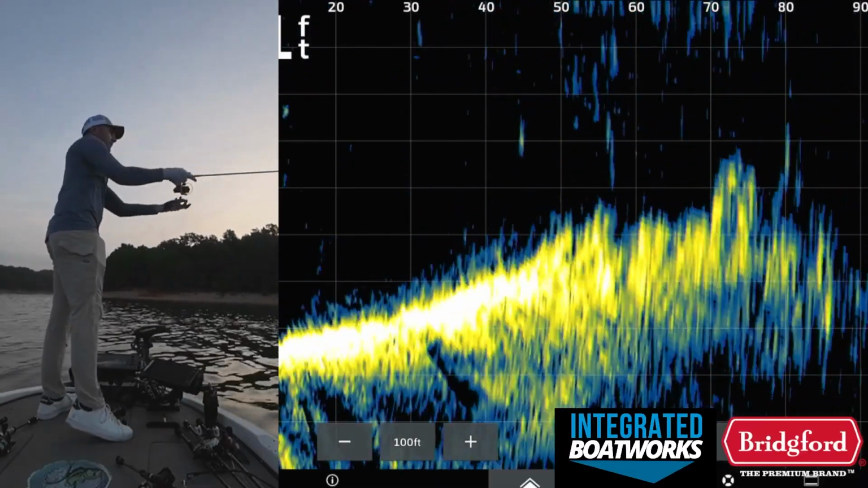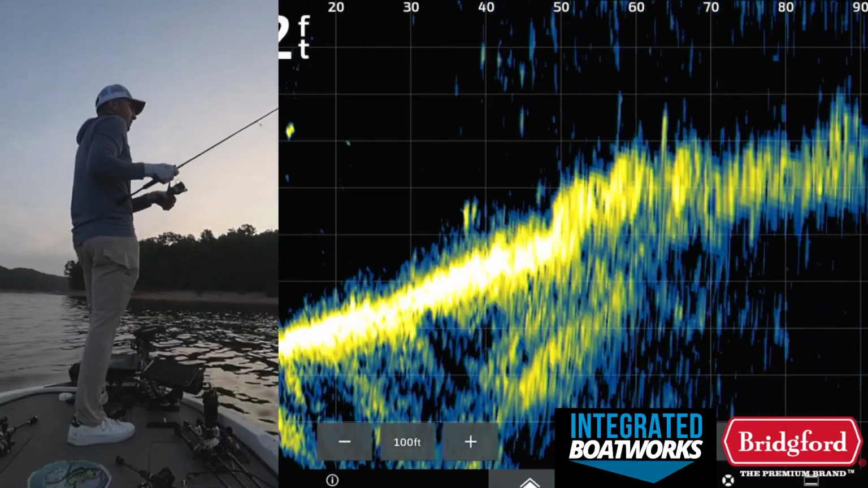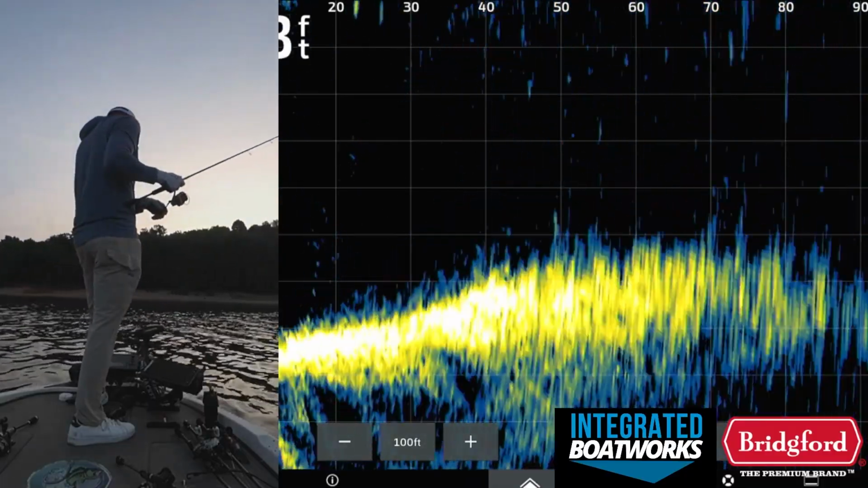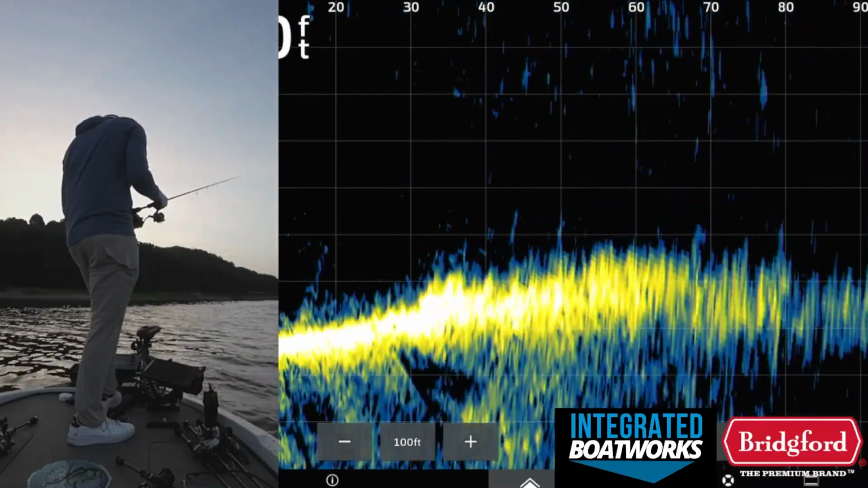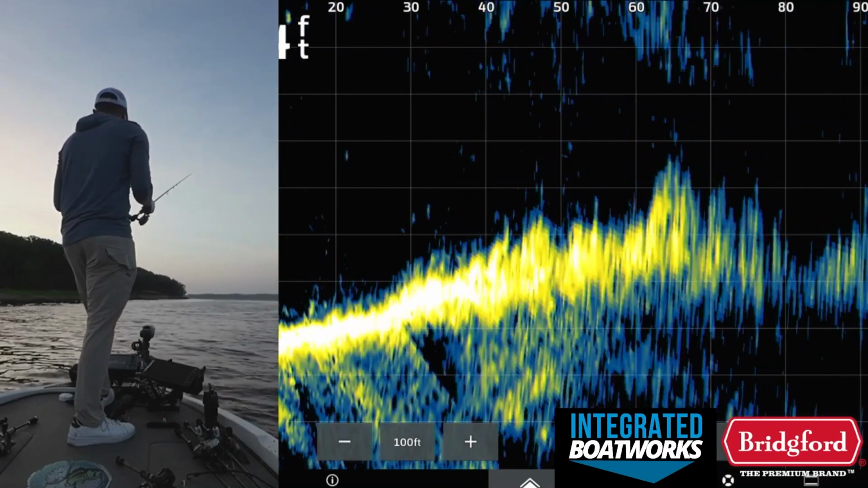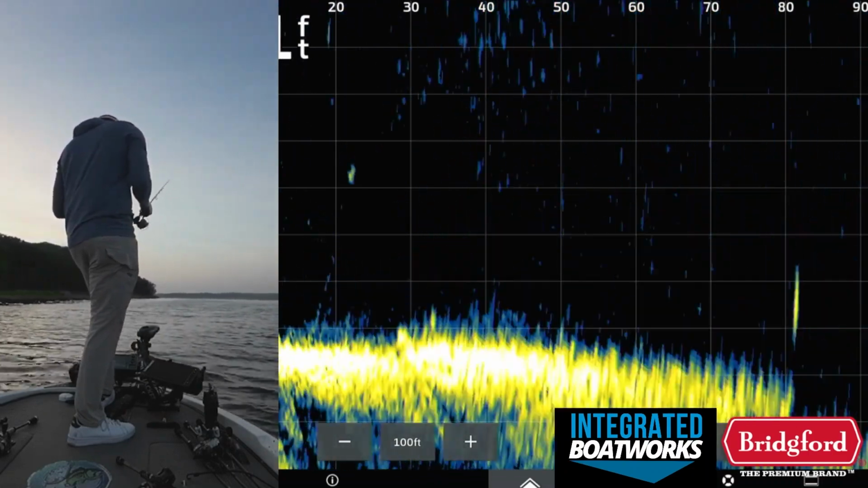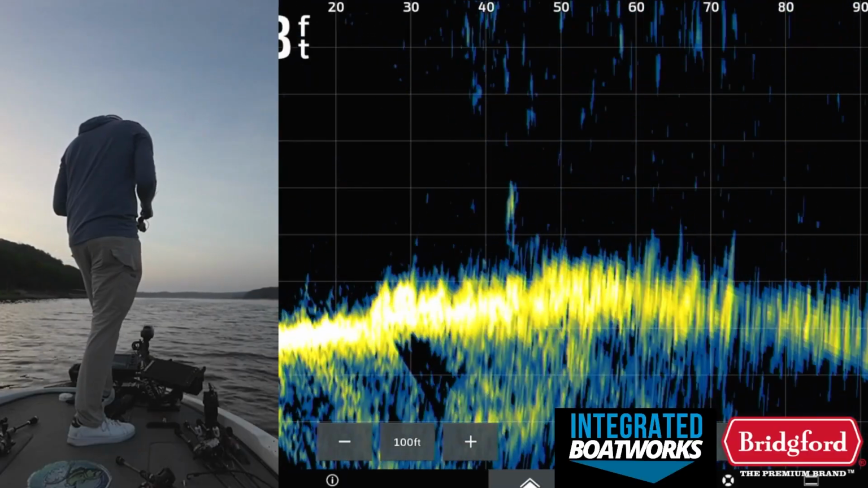Fire that thing out there. May need to switch it up. I may change baits on this hover rig too. I've been catching them on a couple different baits. It's kind of weird. Some days I like a smaller bait on it. Some days I like a bigger bait. But I'm not gonna waste too much more time here, to be honest, because I've had these fish kind of swerve my bait and not really get after it.